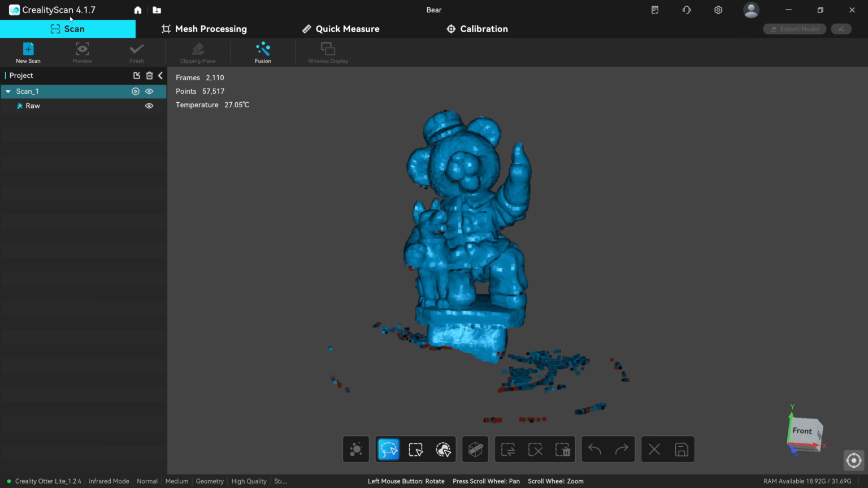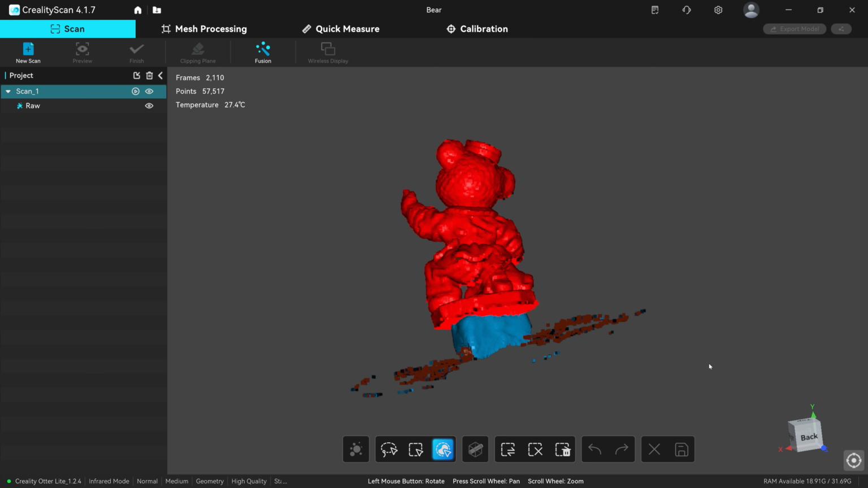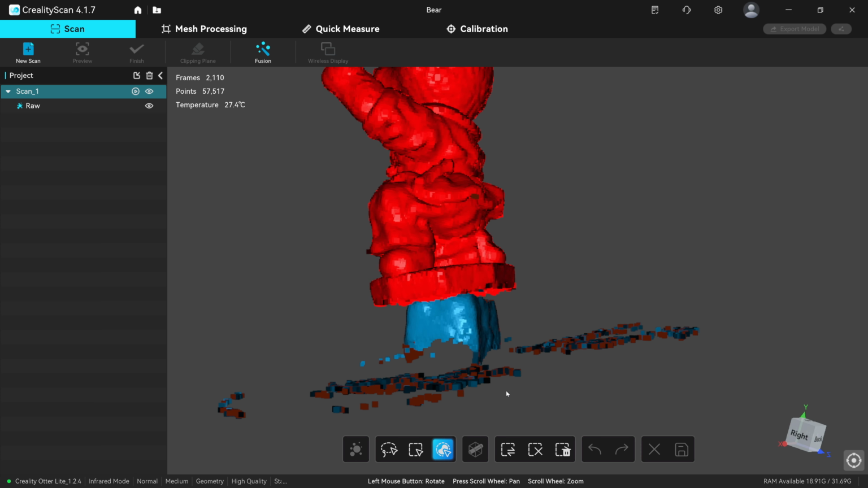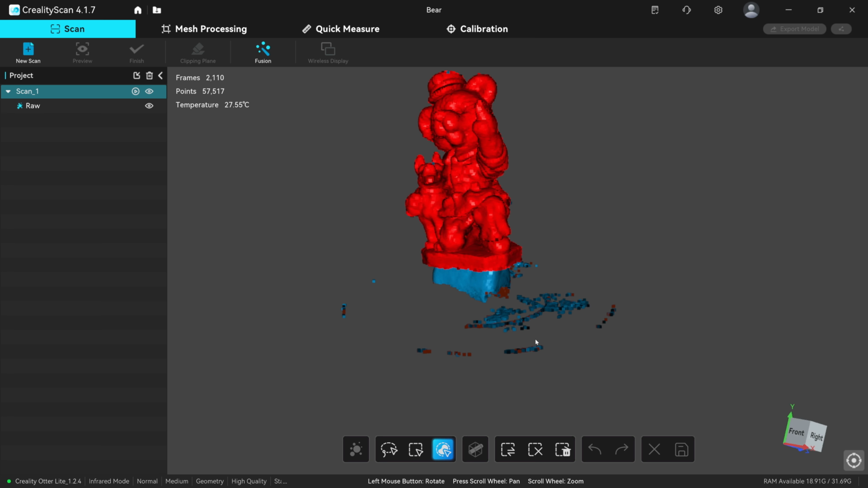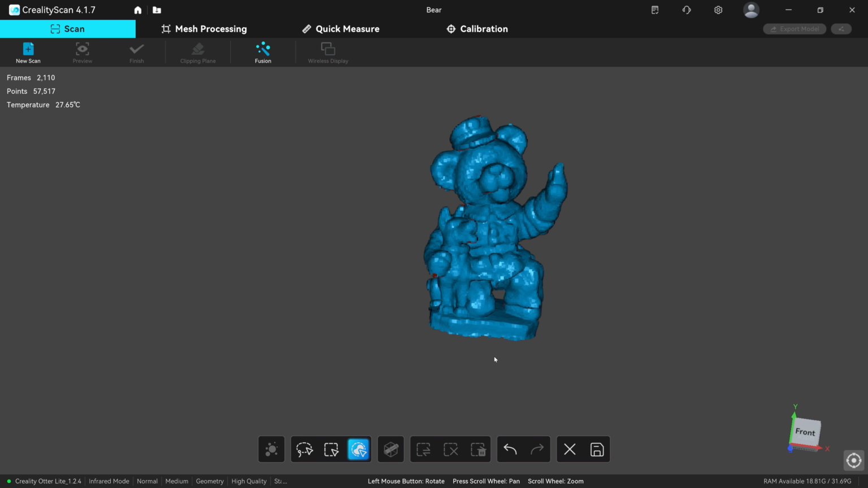A feature that was brought into Creality Scan 4.1.7 was this feature here, which is basically connected components. And when you select that, if you click on something now, like the bear for instance, it then shows you everything that's connected. So all the pixels, all the point clouds that are actually connected, it selects them. As you can see by zooming in at the bottom, that bit of plasticine at the bottom is not connected. And neither is that junk from the turntable. So if I now go to invert selection, it selects all the junk and leaves the bear as he is. So I can delete that. And that's an easy way then of getting rid of all the junk.